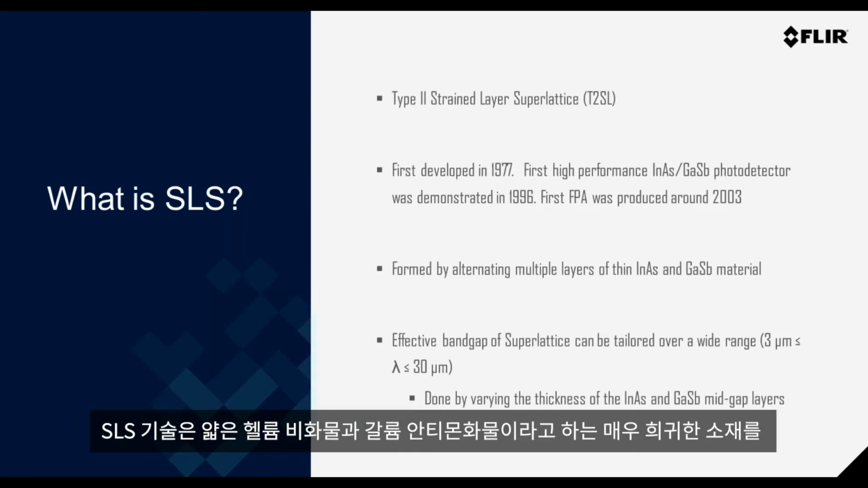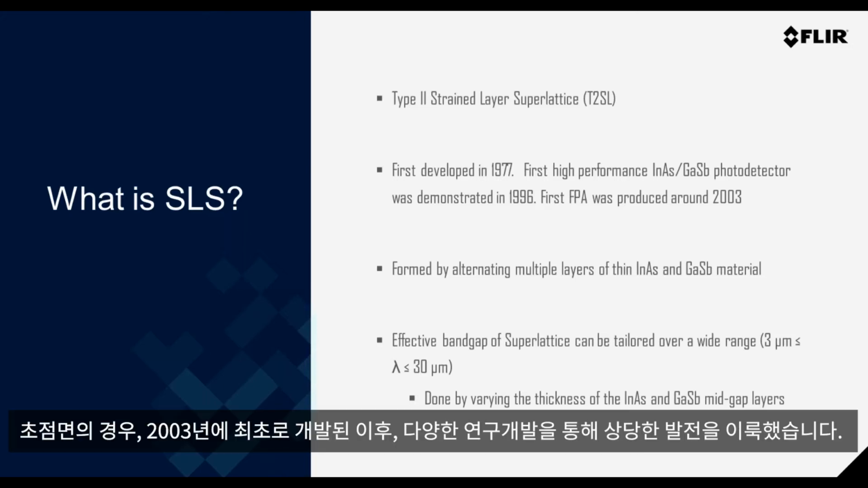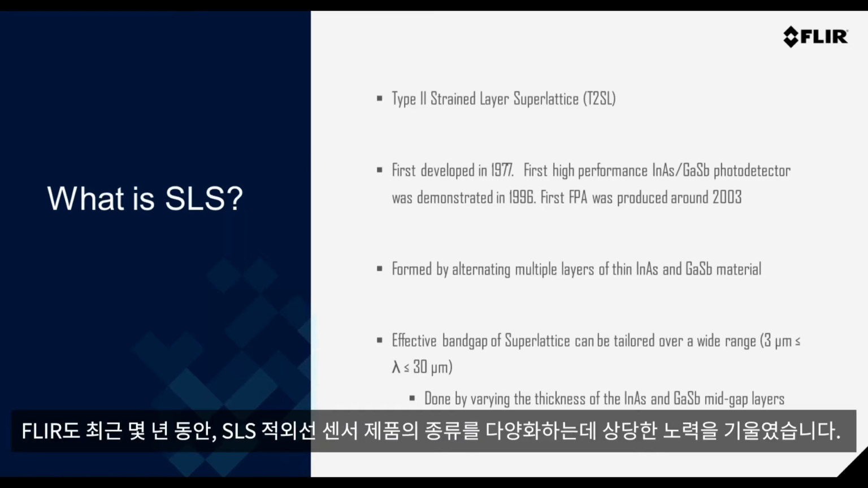They're produced by alternating multiple layers of thin indium arsenide and gallium antimonide, quite exotic materials actually. The first focal planes were developed around 2003, and since then they've experienced significant improvements, and the development continues. Personally, in the last few years, we've seen the SLS portfolio of infrared sensors from FLIR really start to expand and increase in their waveband as well.